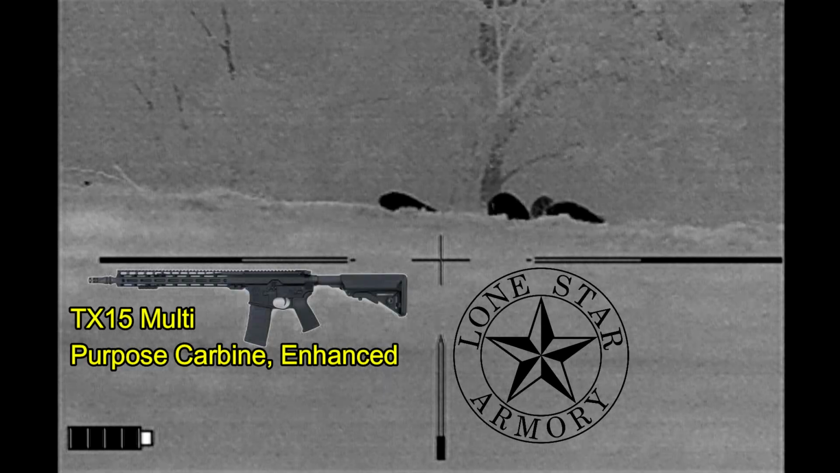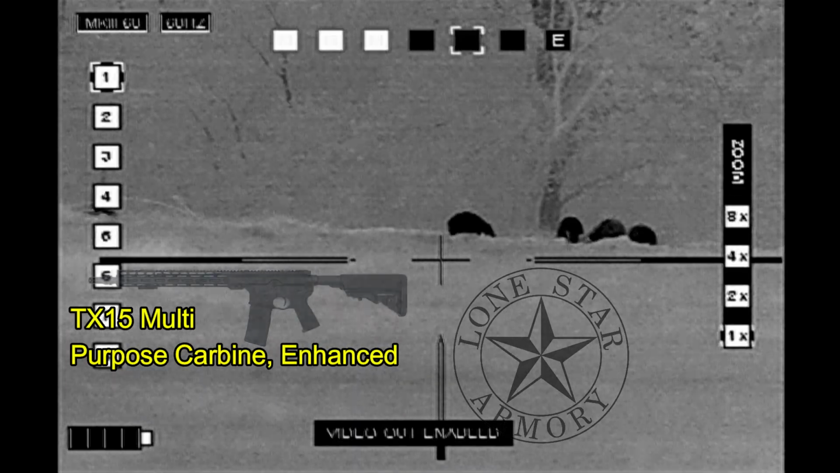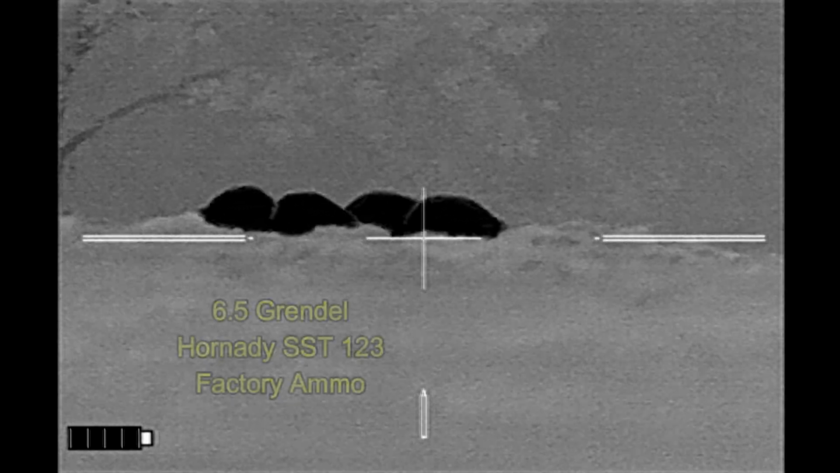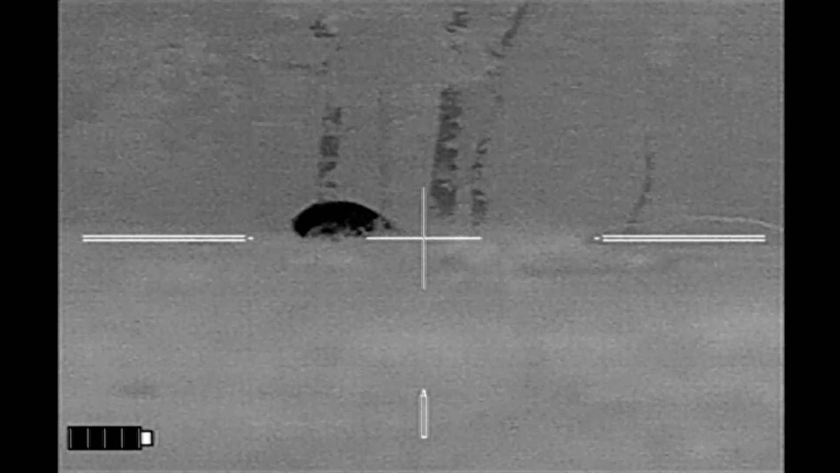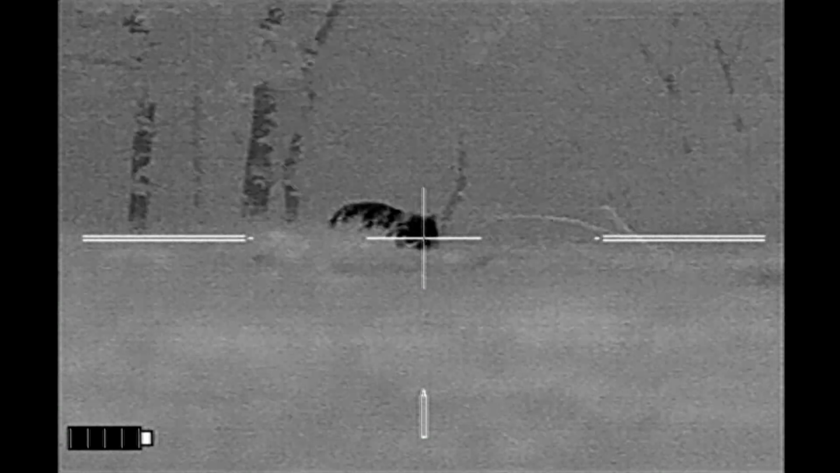And I've got what I think are the 4 shoats that I want to shoot with my TX-15 multi-purpose carbine enhanced from Lone Star Armory. There they are. And I think that may be the sow on the back. So I'm going to target the sow. That's the plan.